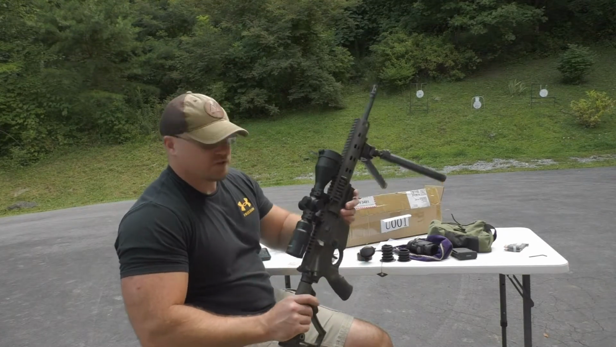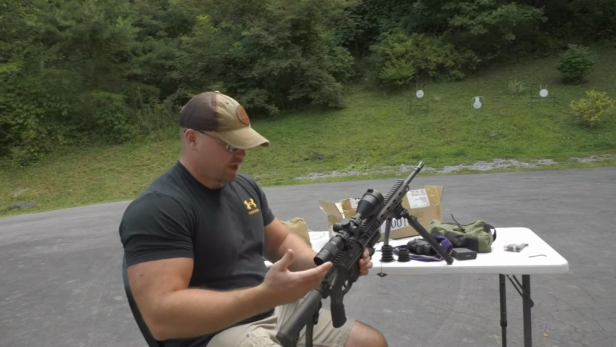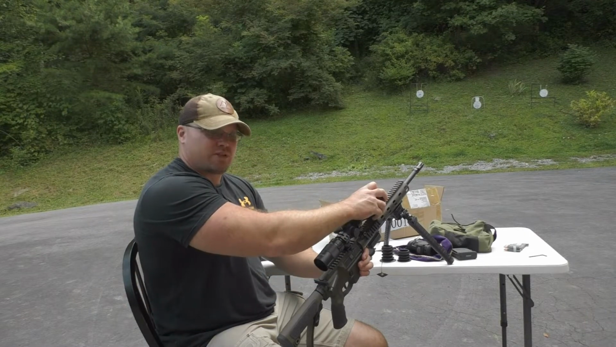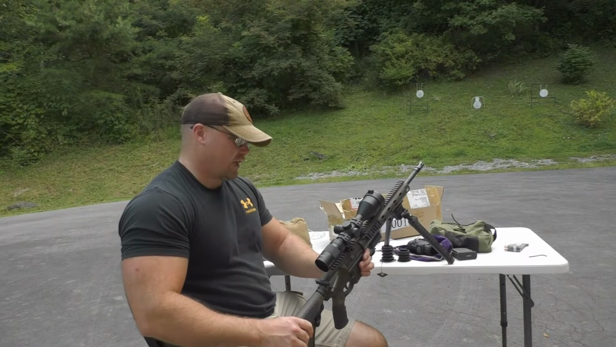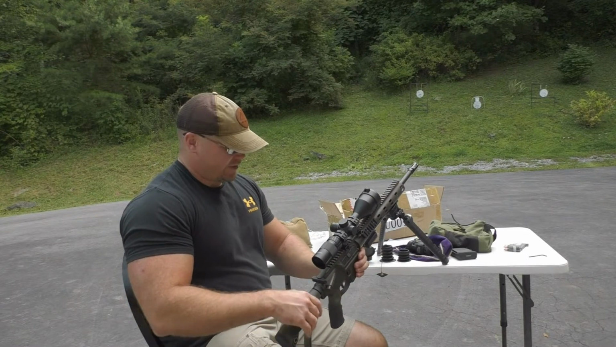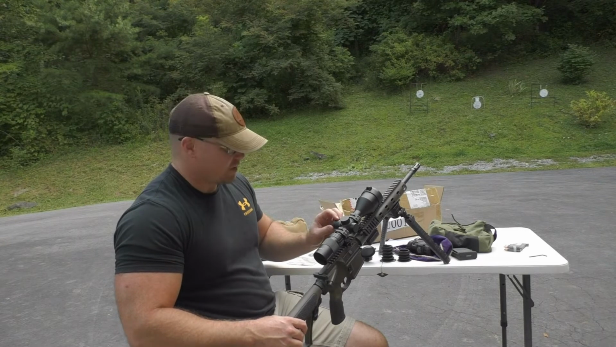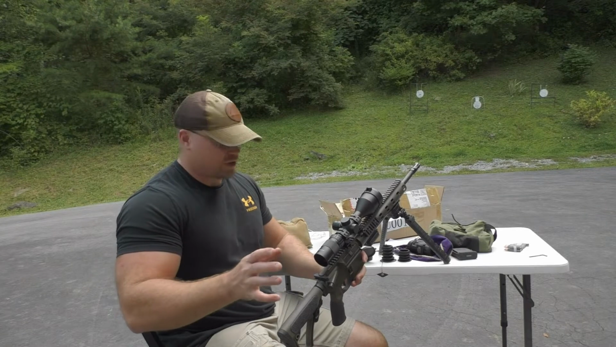Now this scope, let's talk a little bit about this scope. It actually has quite a few nice features on it. It has the 56mm objective on the front, a 30mm tube, so tons of potential to gather light. It has a 1 to 11 illumination adjustment, and it comes with the battery. It's one of those CR2032 batteries.